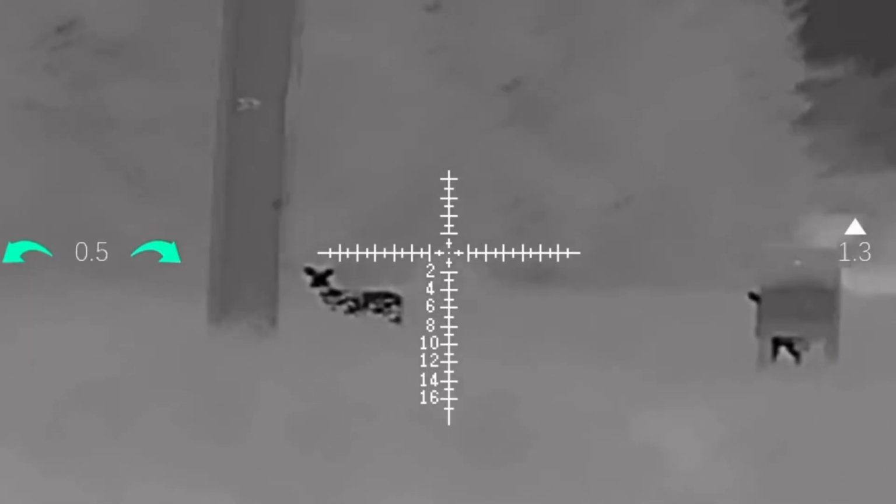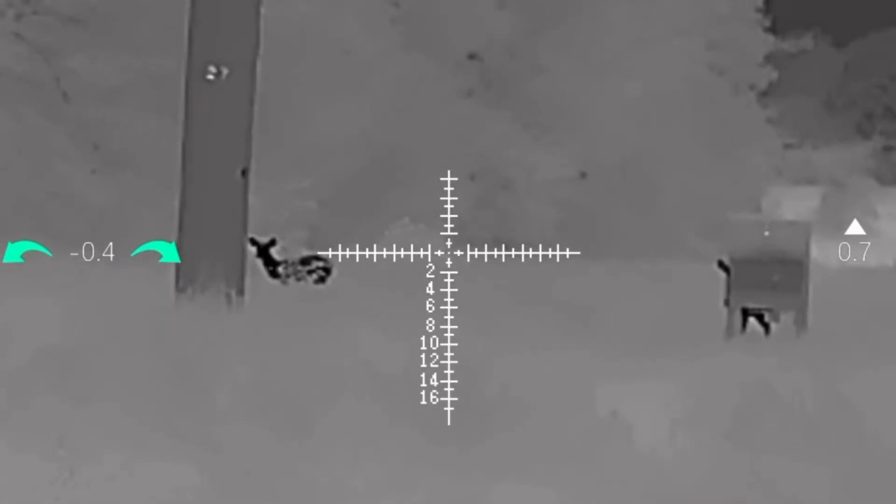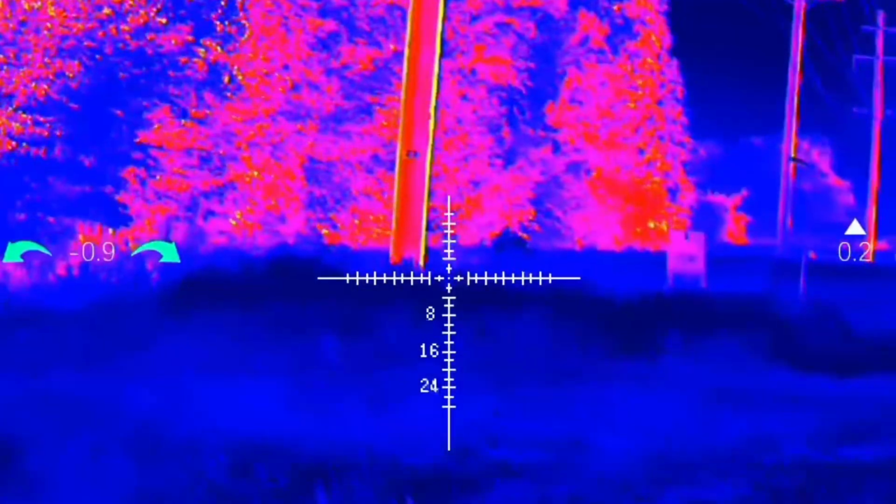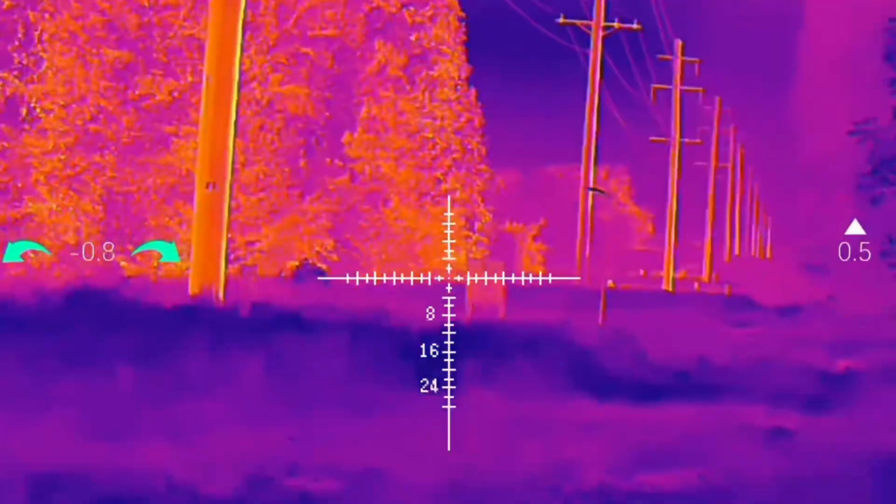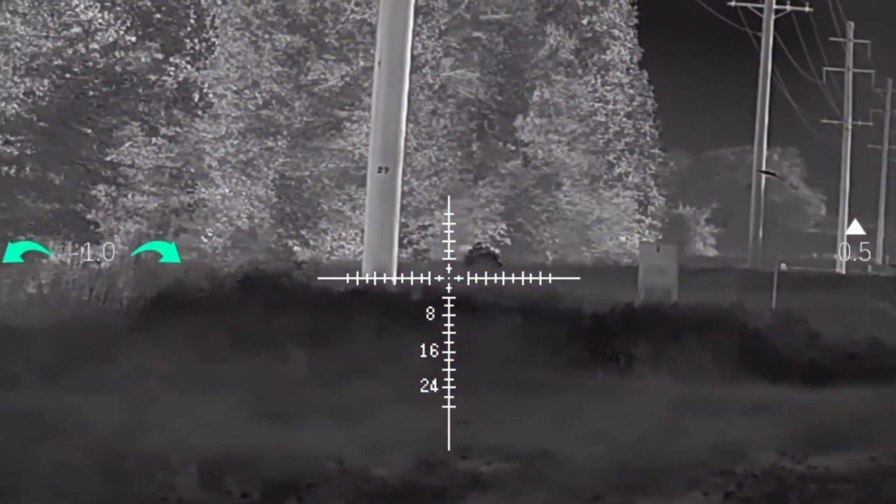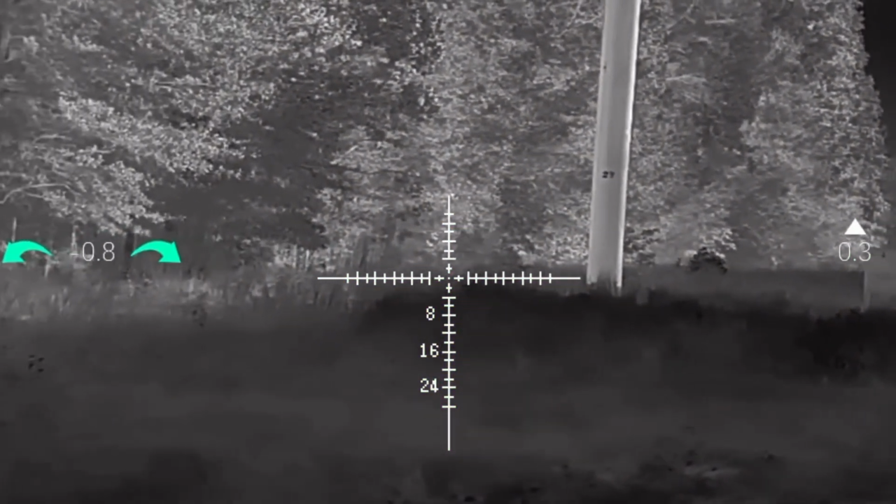I like it when things work the way they're supposed to. DNT is completely sorted. They did not send out a prototype. They sent out the real deal, and it works really great. So, of course, the thermal has a couple of different settings. You've got an iron hot, a white hot, a black hot. You've got several different choices. I think there's 4 or 5 different choices. It's got digital zoom where you can get in pretty tight and see a little bit closer. Also, the detection range is well beyond what I need on my heavily wooded property.